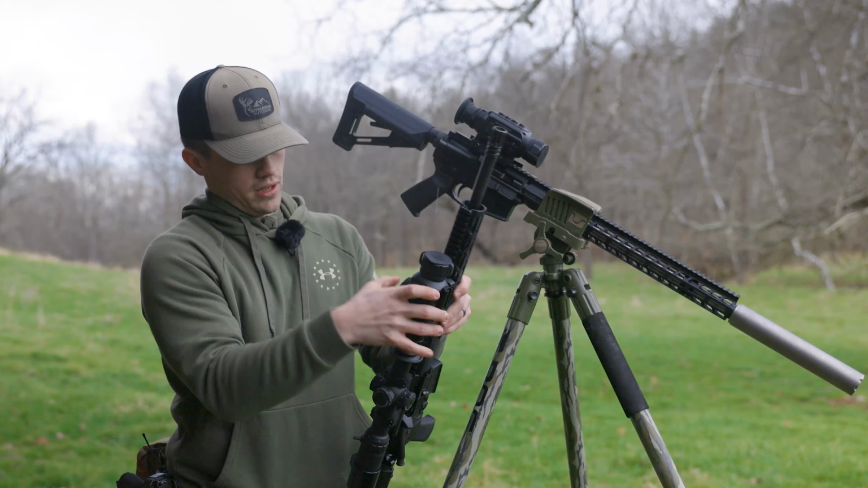We ran them independently, so as you can see here, there's 2 different ways you can run them. You can run them as a standalone optic, or you can do like some people do, and you can use them to scan, and then once you see your hog or whatever you're hunting, coyote or whatever nefarious critter, you can mount it to the front of your optic.